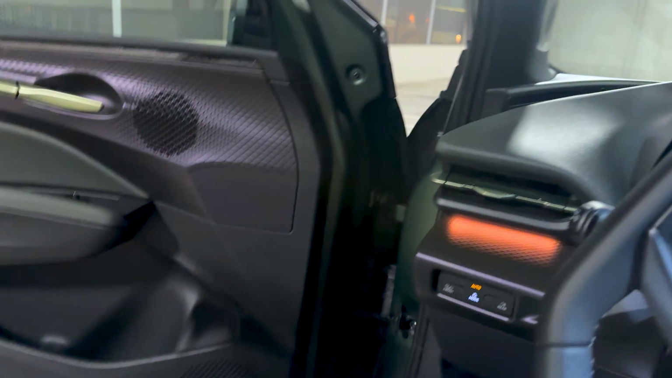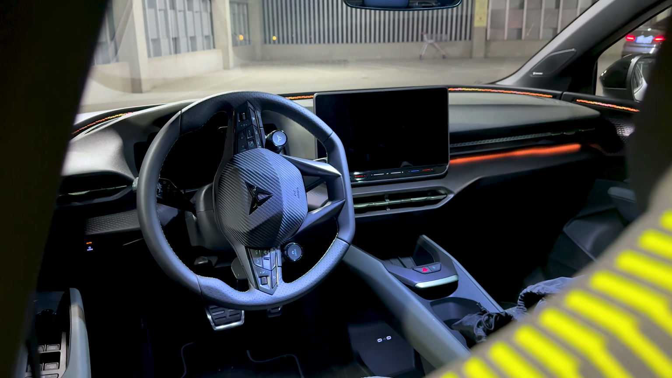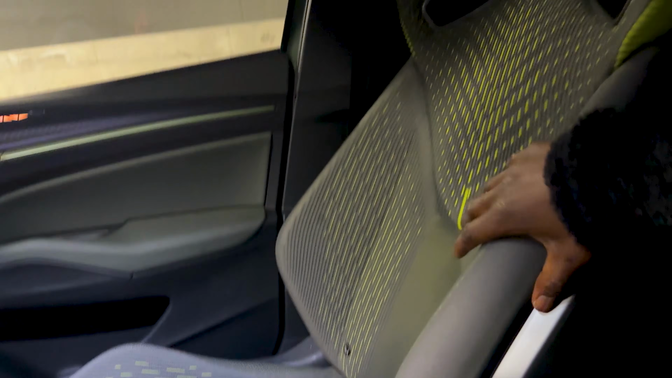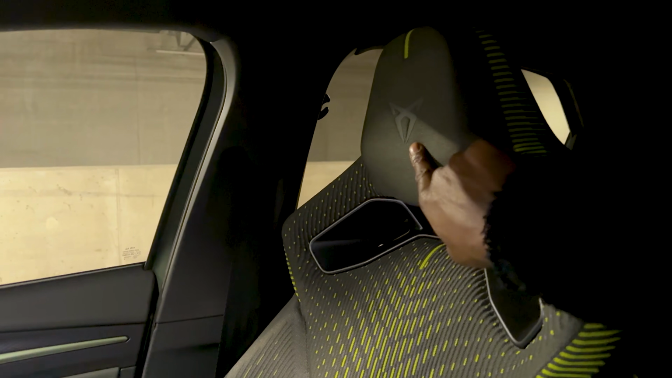And here we are, the most interesting place to be in. The best place to be in this Cupra Raval is the front. This is the sports bucket seat. It's optional on this VZ. Very comfortable to sit in. They hug you. Look at the bolsters on this seat. You have your Cupra logo up there.